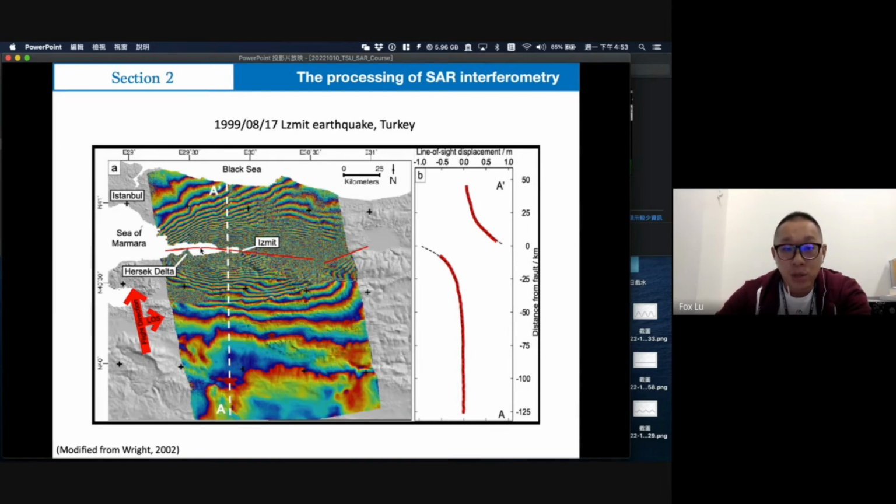So we know along this fault, the northern side moves to the right or subsides, and the southern side moves to the left or uplifts.